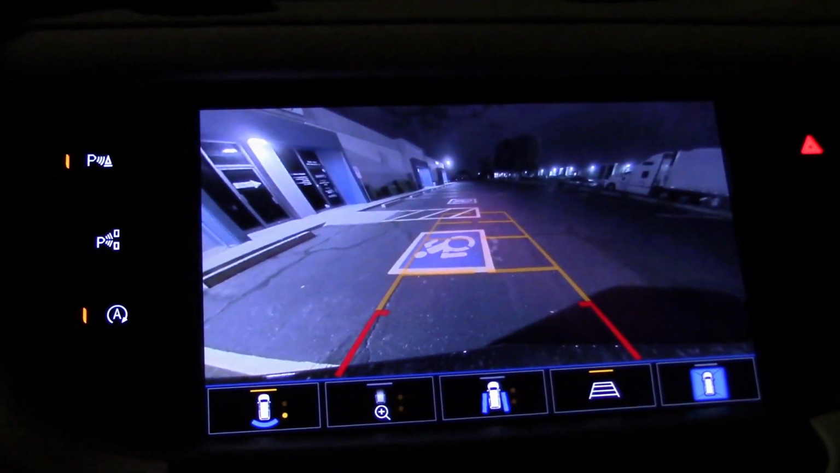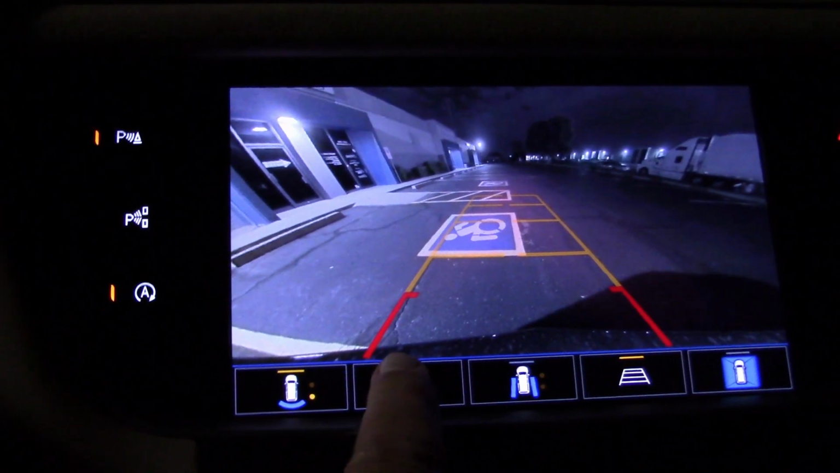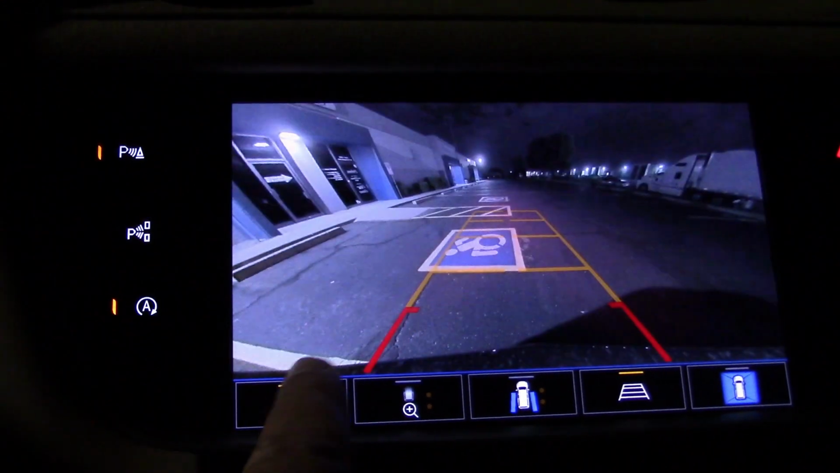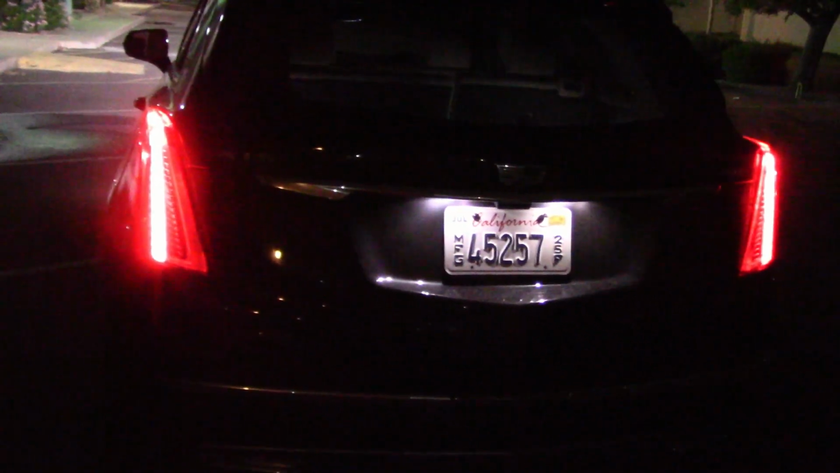And when you put the transmission in reverse, this is what you see on your screen here. Pretty good resolution. And here's what the taillights look like in the dark. Not very wide, but definitely long.